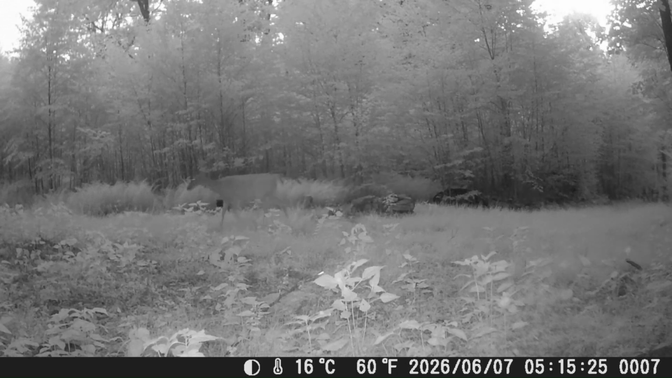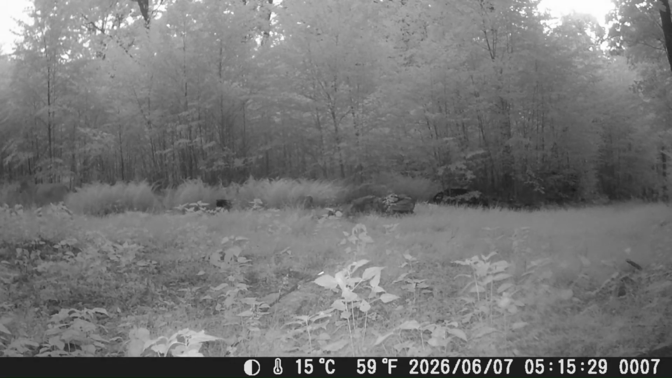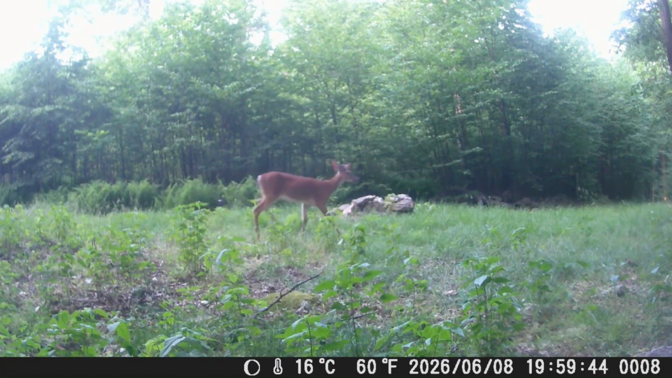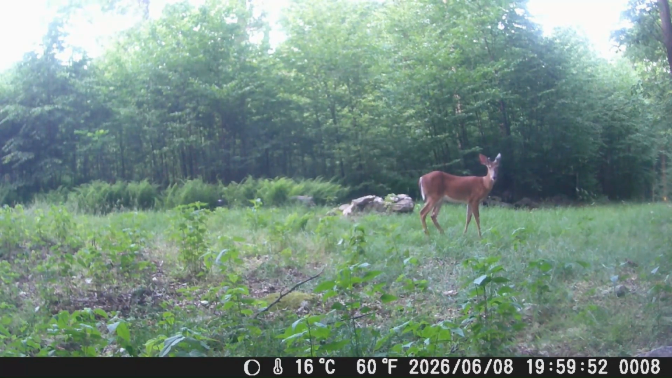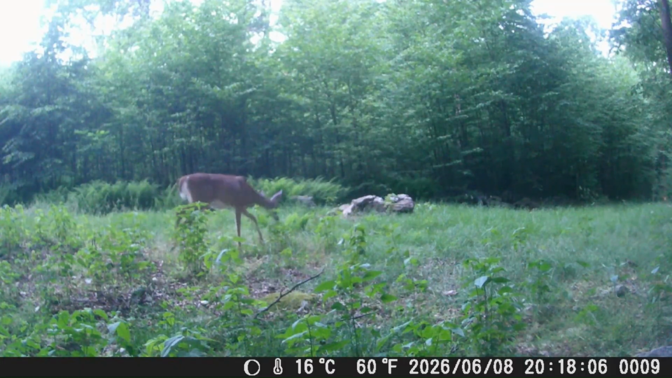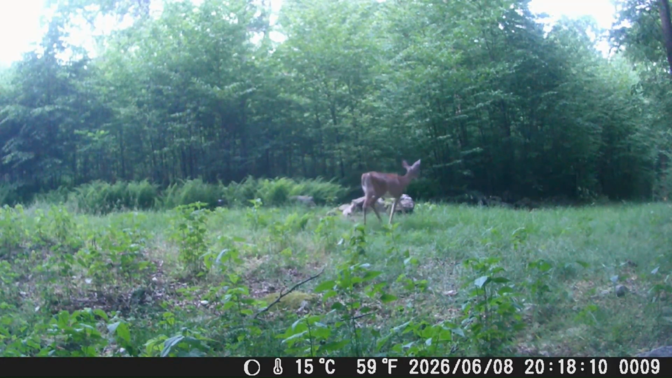Here we got a doe walking up through here. The old fire pit trail cam. Wow, we got a doe coming down past the old fire pit there. Well, that's a buck. That is a little buck, looks like. Now we got a doe coming down past the old fire pit there.